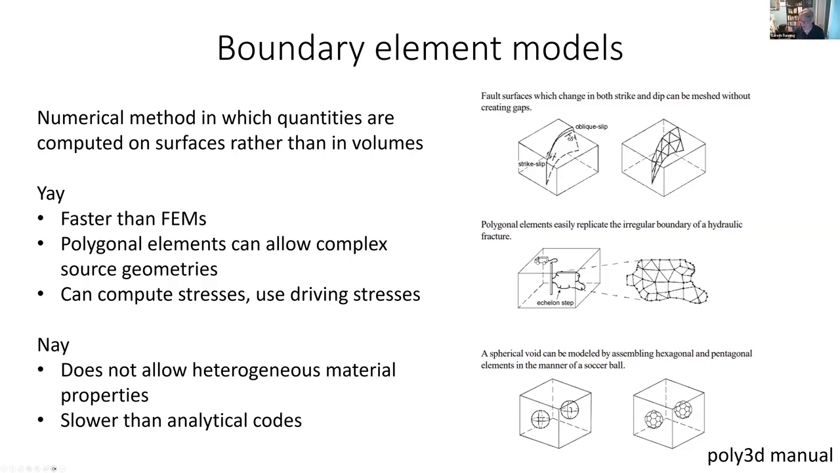You can also make cavities out of shapes if you want to, although that tends to be a little bit unstable in the particular code I'm showing you, which is called Poly3D, one of the original triangular element codes. But there are several different ones of this type out there now, and this forms a happy medium between wanting more complexity and it not taking forever to run.